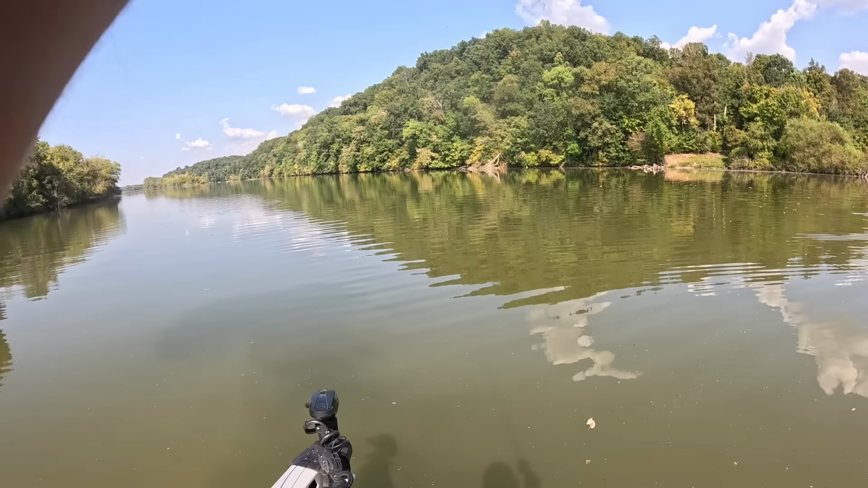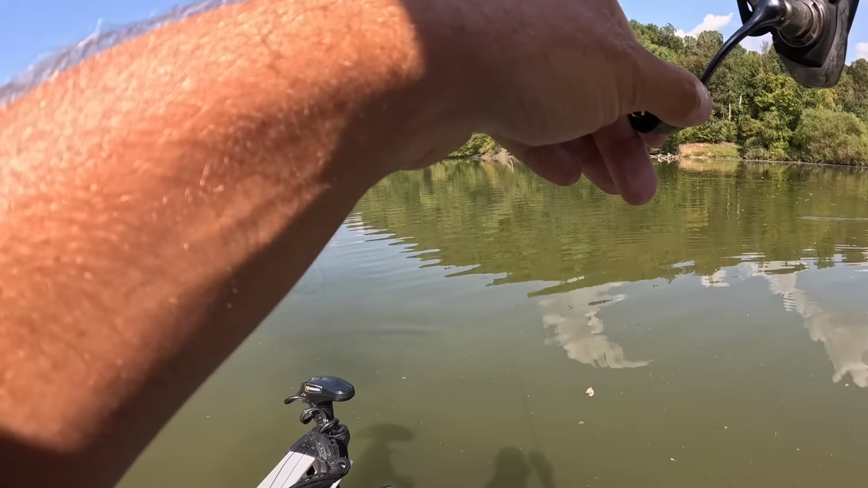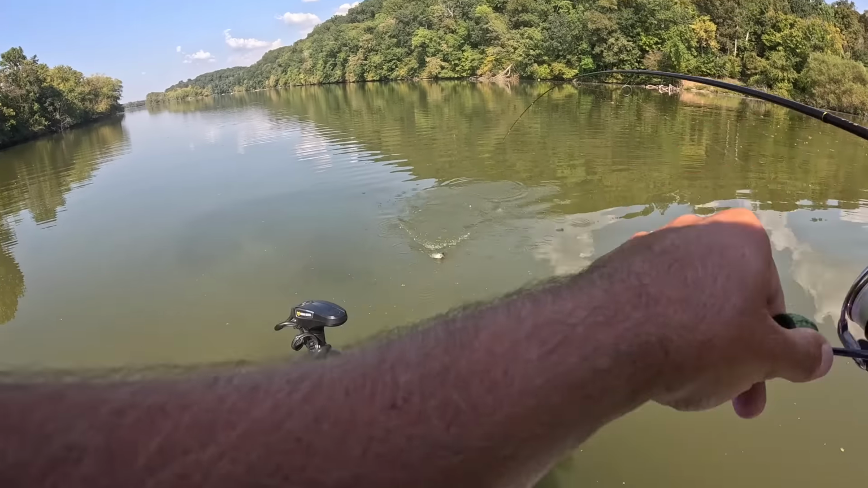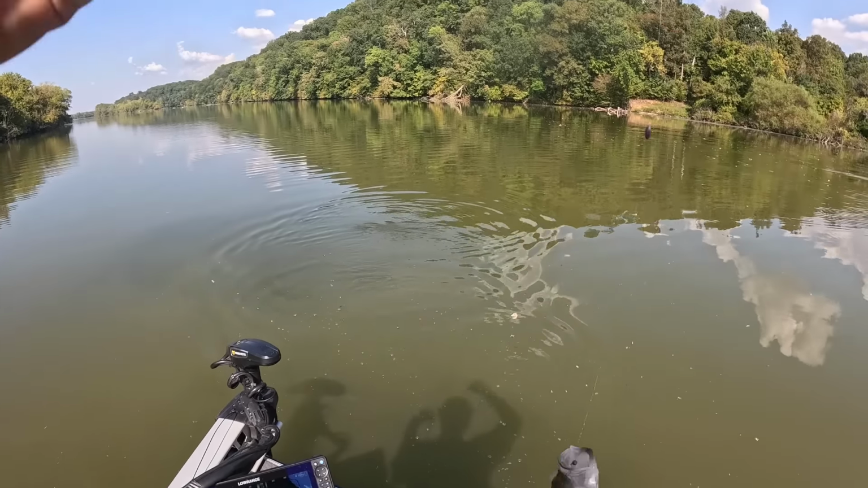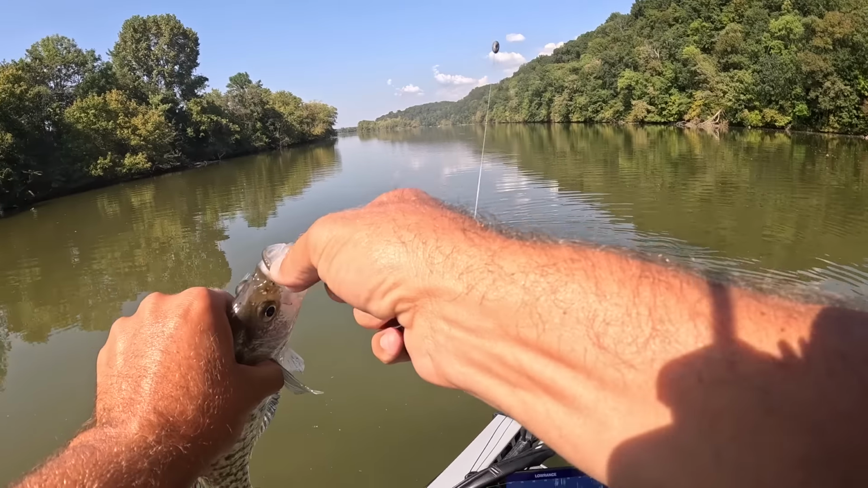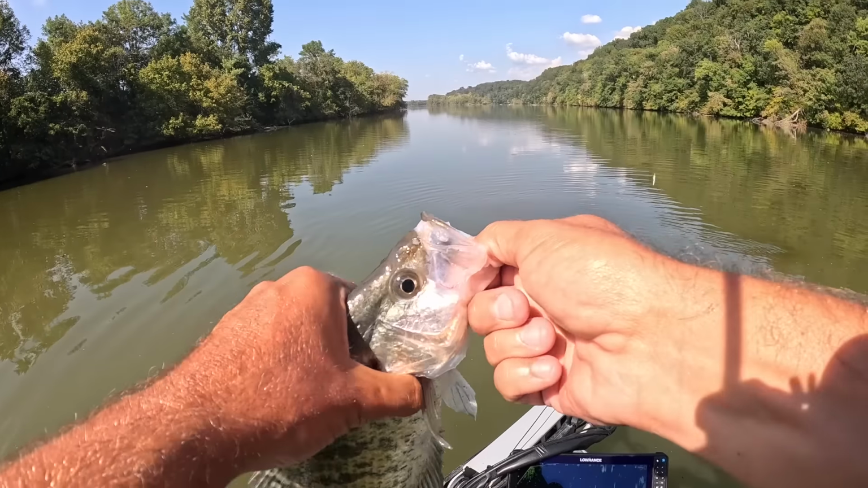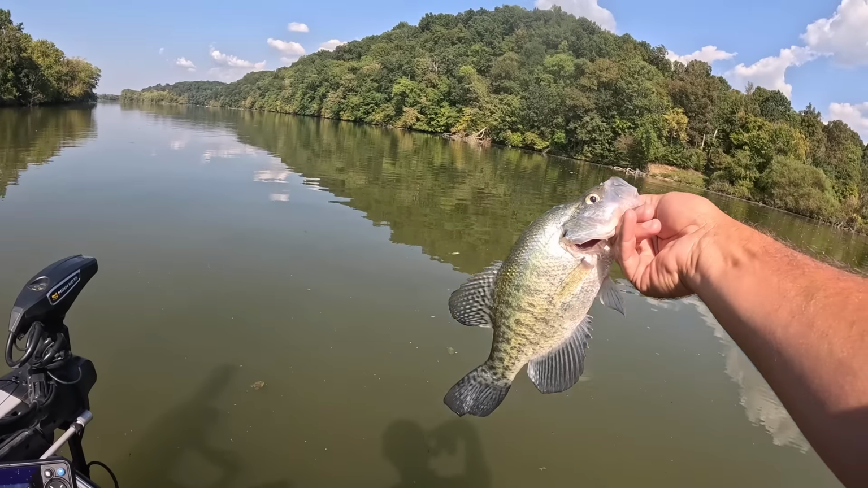There's a nice one. Boy, he shot up out of there like a rocket. Boom. Come on up here, big white crappie. Yeah, buddy. That's a good one. That is a good one. Pretty fish. Let's put him back. It's a pretty one.